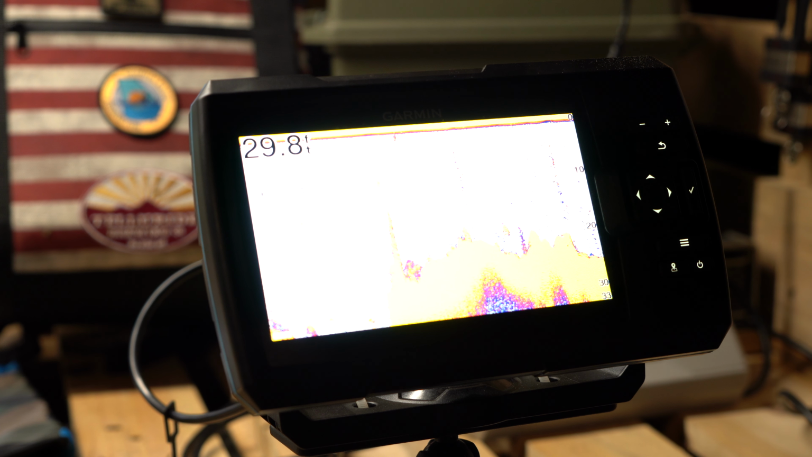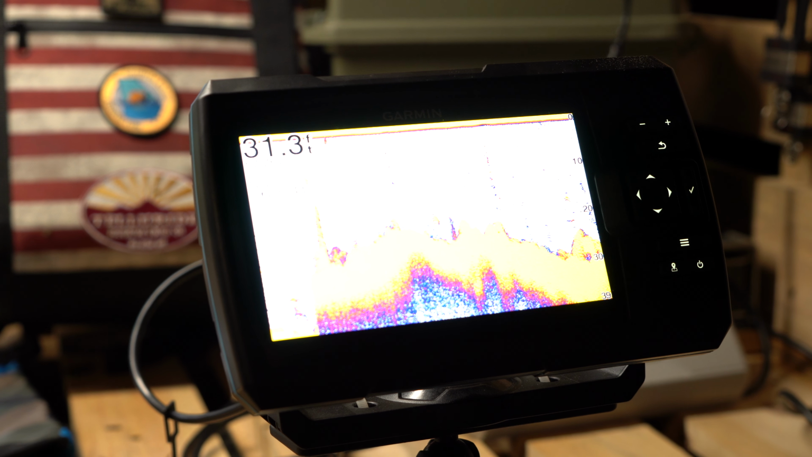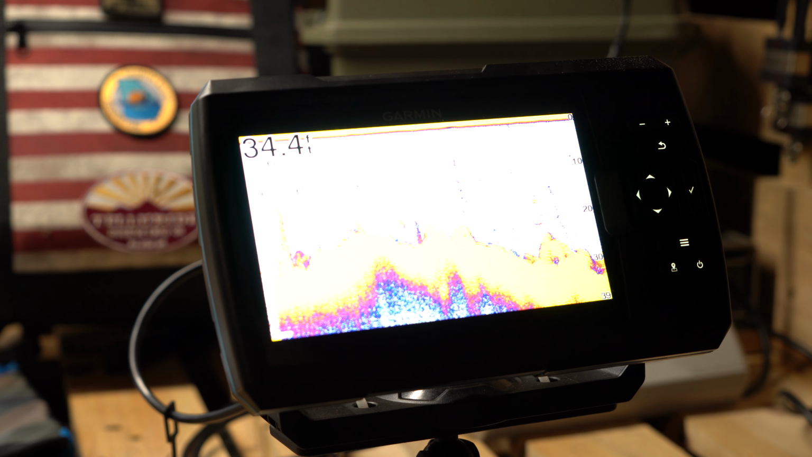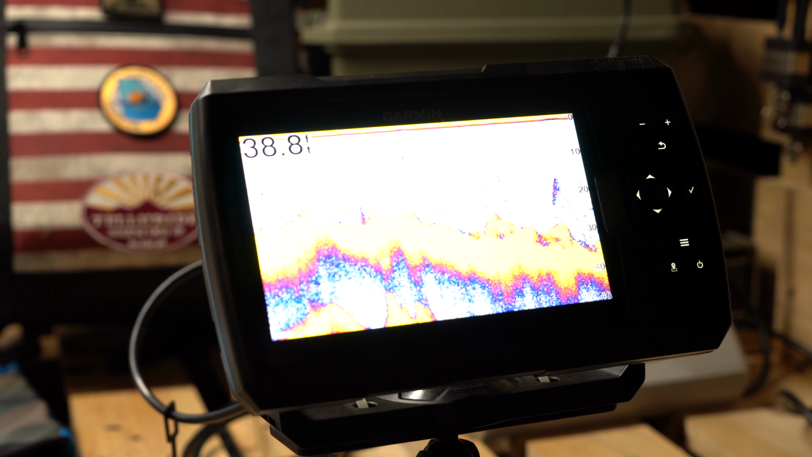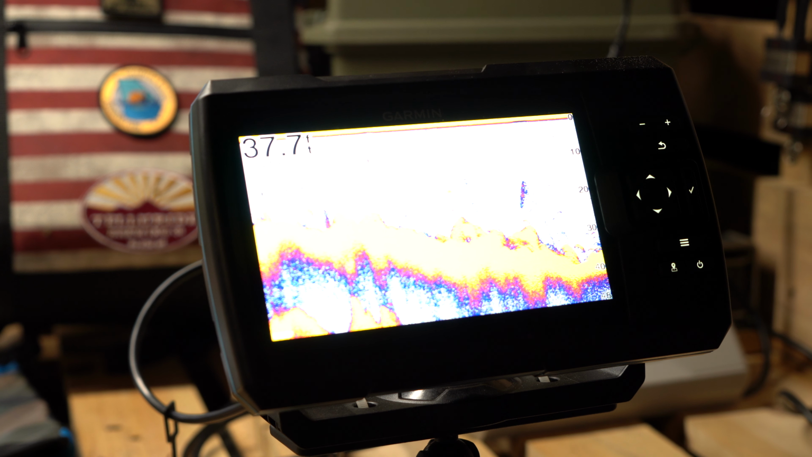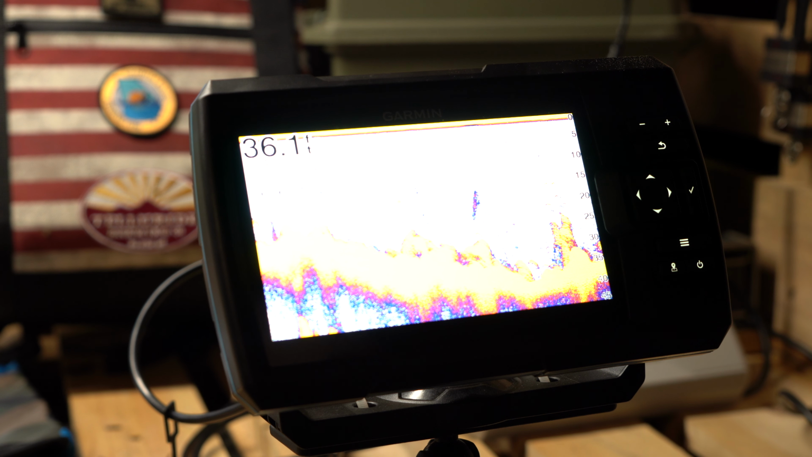The cool thing about the Garmin is the settings are set up specifically to be automatically adjusted. So your depth or your range is going to adjust based on your depth, but you can toggle that in and out of the settings if you want as well too. But color, the color looks real good in this. So does the difference, like the sharpness in the pixels and the color as well too. You can definitely see structure on the bottom with fish hanging in and out of that structure.